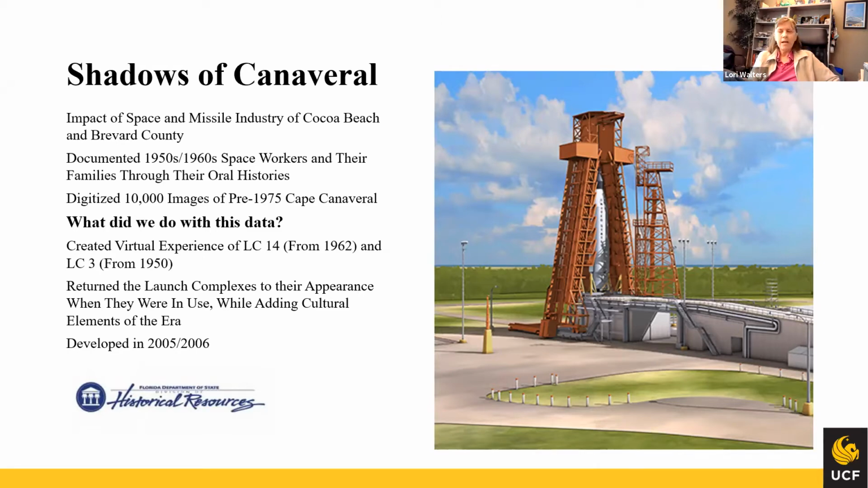We had all this data, and we said, what can we do with this? If you look out at Cape Canaveral today, it's all weed-riddled concrete structures, at least when we first started thinking about this, because a number of them have since been redone for new activities. I said, wouldn't it be great if we could virtually recreate Cape Canaveral as it looked in the 1950s and 60s? We had blueprints, and a lot of the people were still alive at that time.